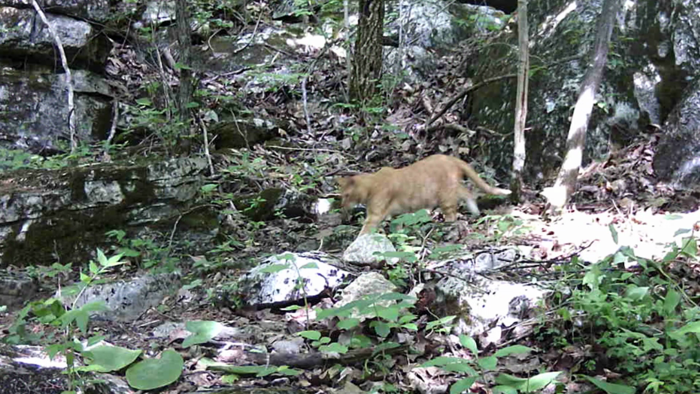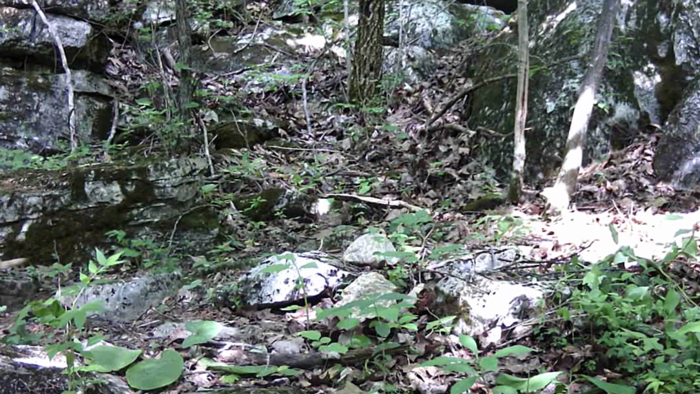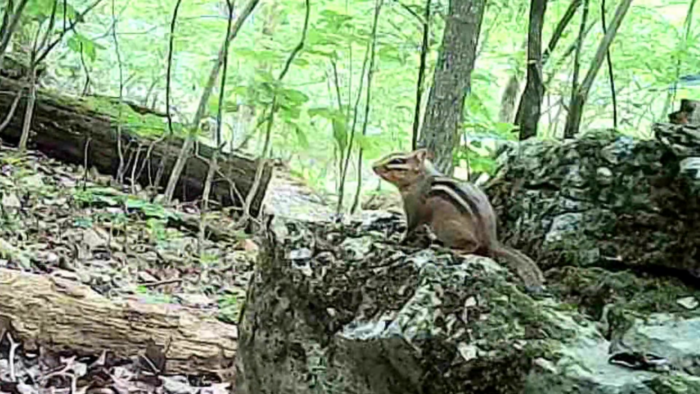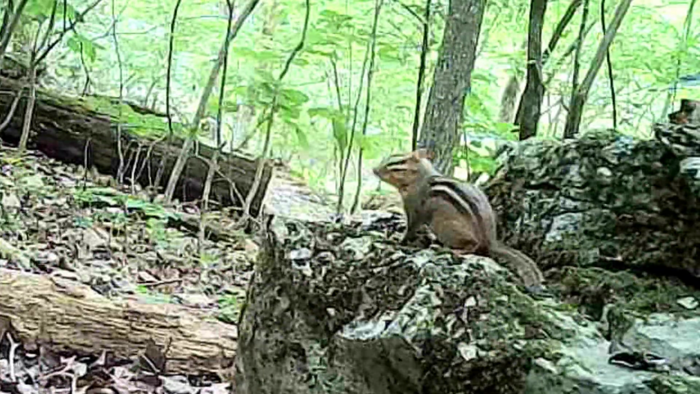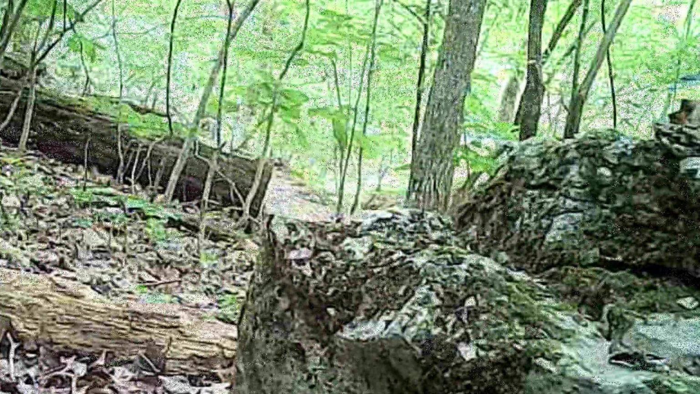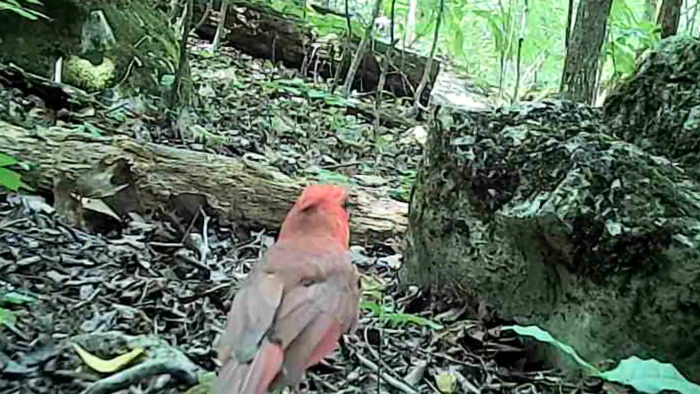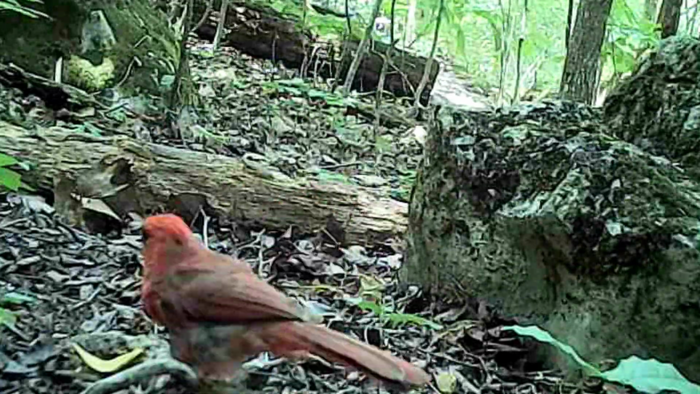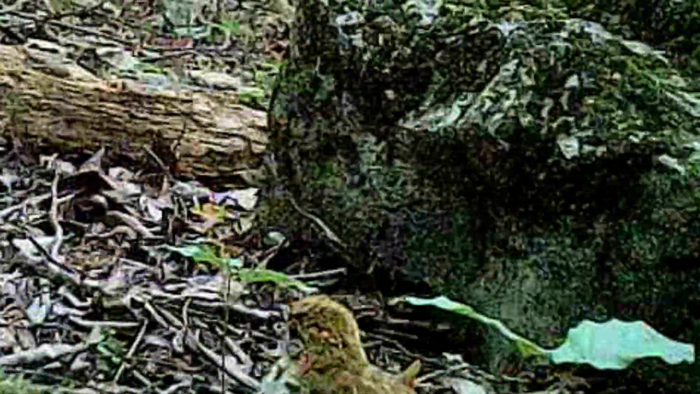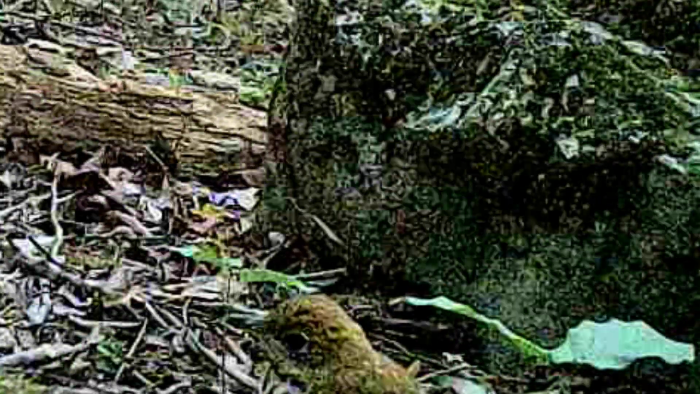And there's old Yeller, the one-eyed cat that thinks he's a bobcat, coming down the rock. And there's little old Chucky, the ground squirrel, or chipmunk, whichever one you want to call him. And there's a beautiful little cardinal. And there's old Woody. He has to say hi to the thrush.